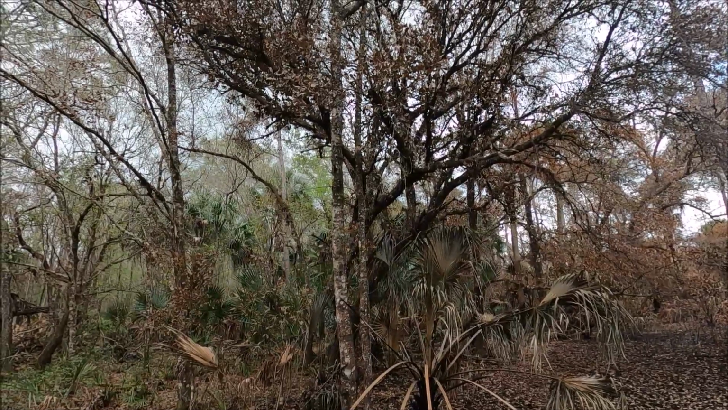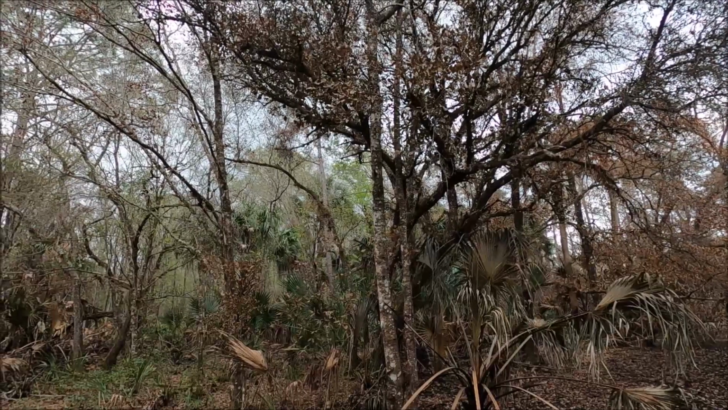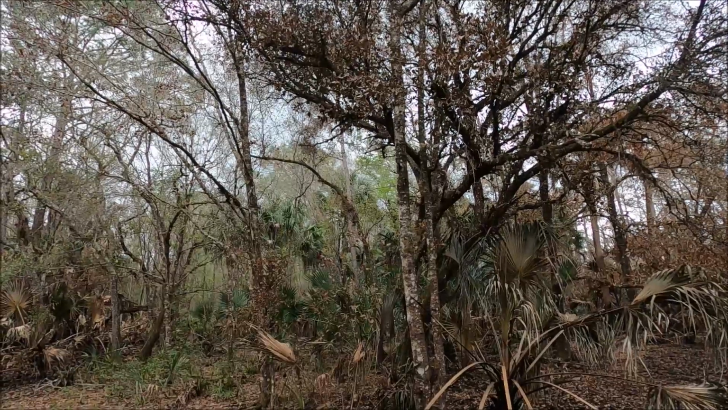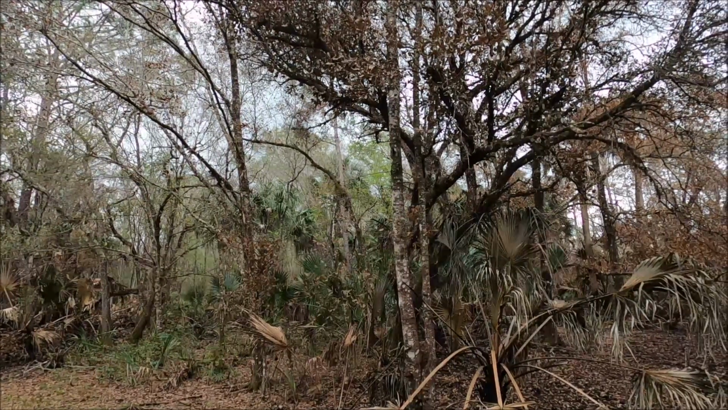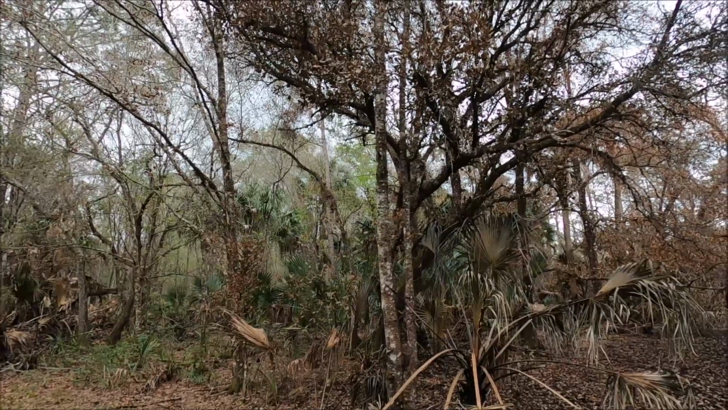Probably not going to be able to zoom in enough with this GoPro to catch him, but it's super quiet, and that's all you can hear is these two owls talking. Great thing about being out here in the woods.